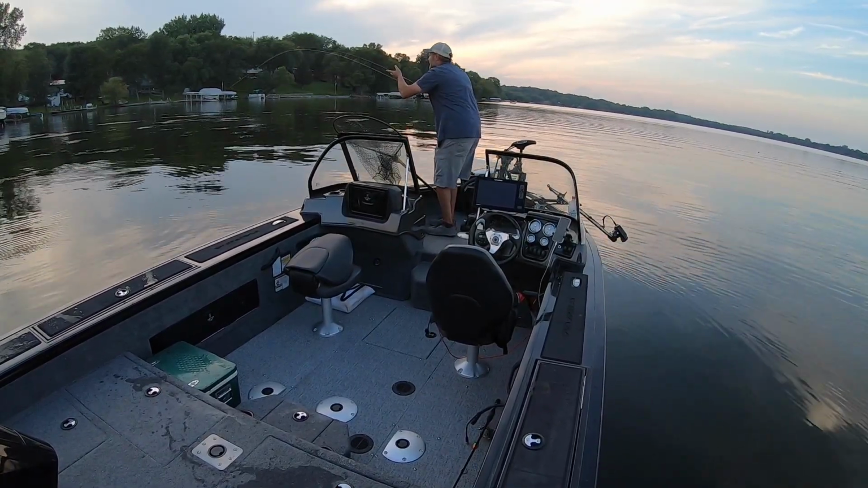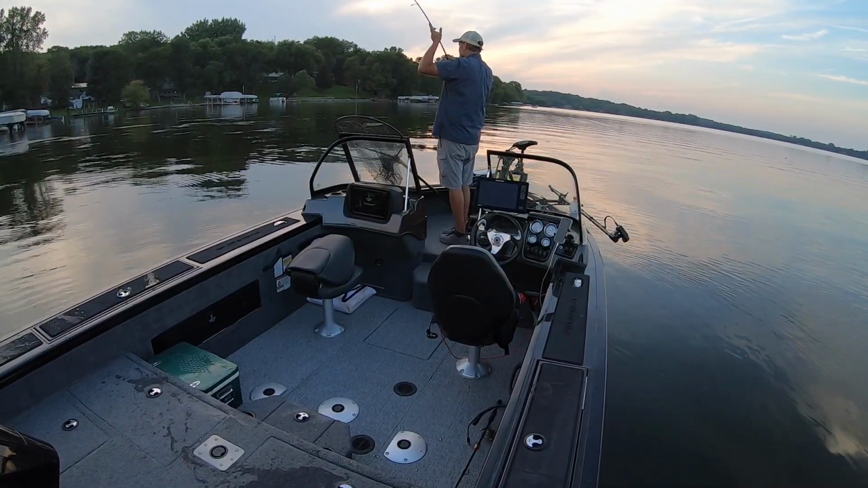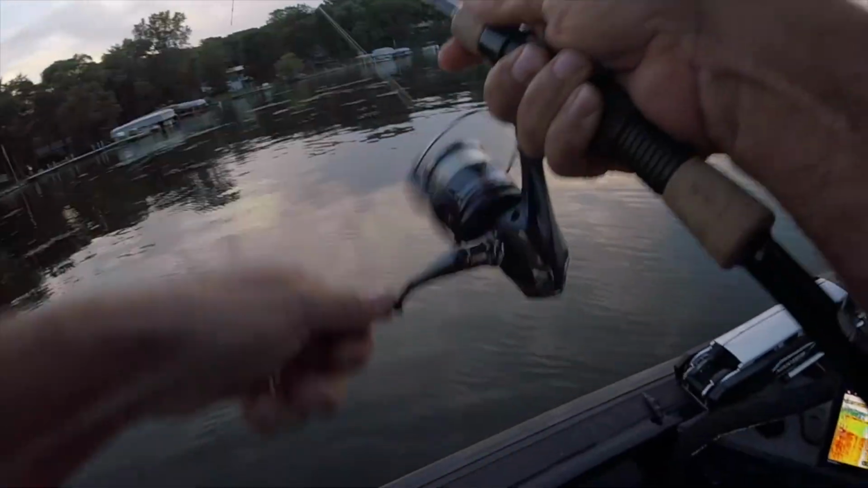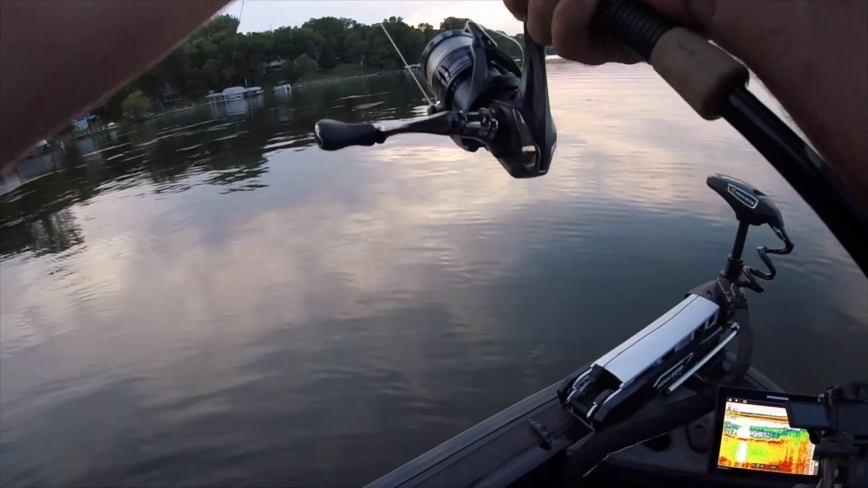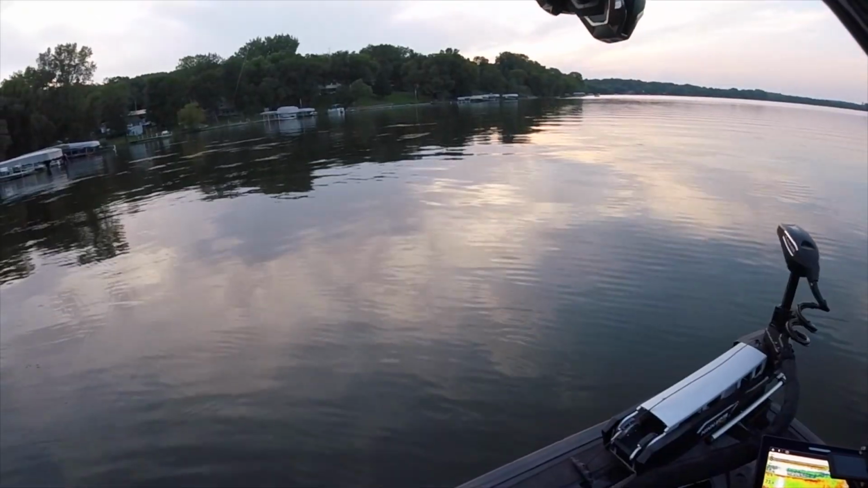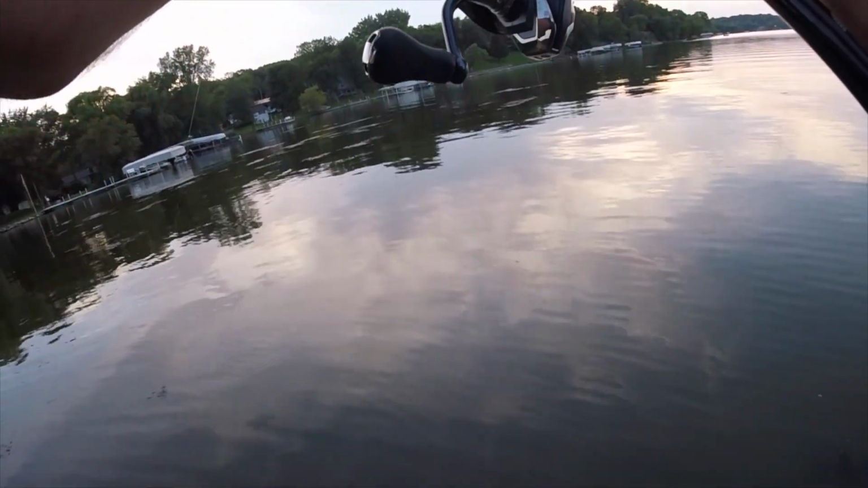Oh my gosh, come on. I just gotta work him out of all of this coontail. He's gonna get me so wrapped up in this stuff. I have no idea how big this fish is. Okay, I mean, honestly, you probably need a medium heavy rod for this lake.